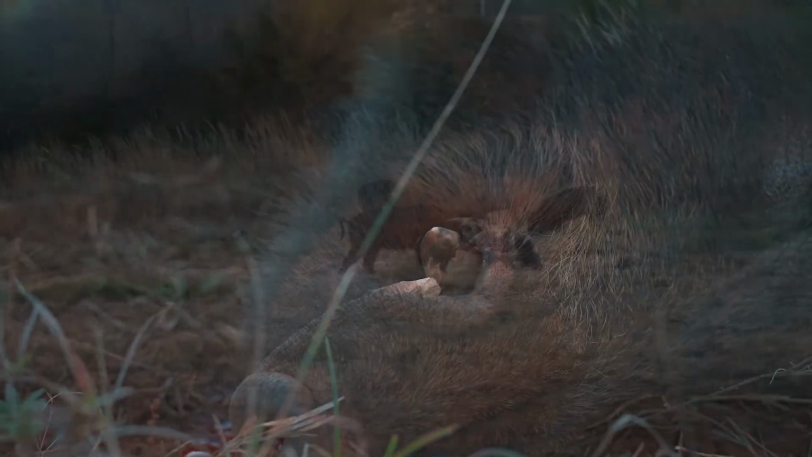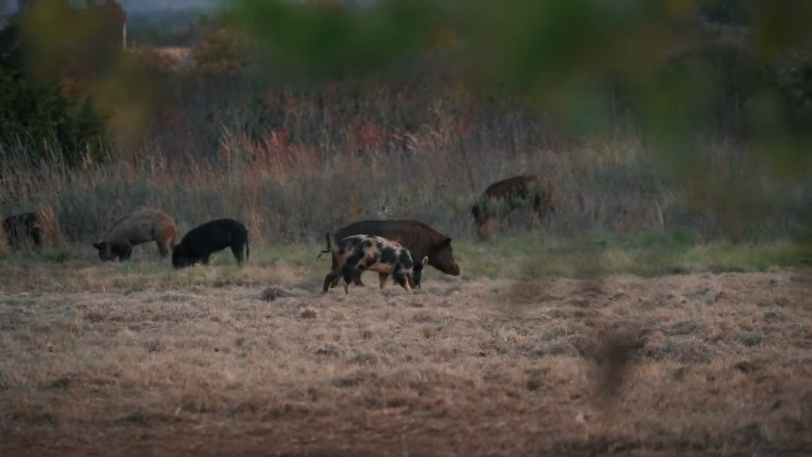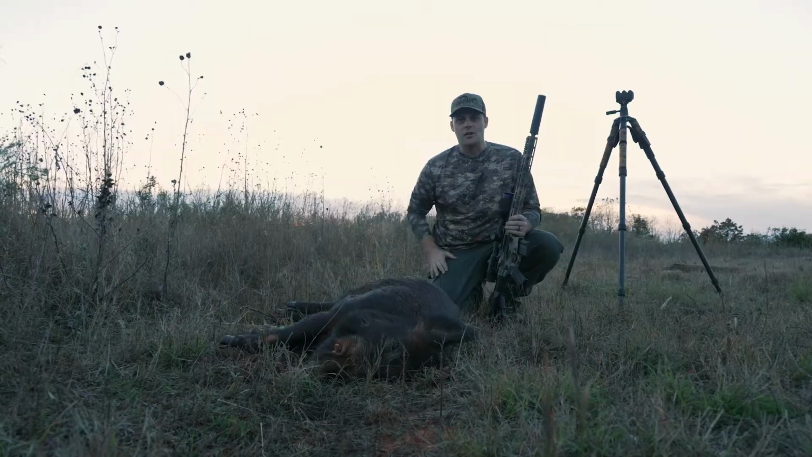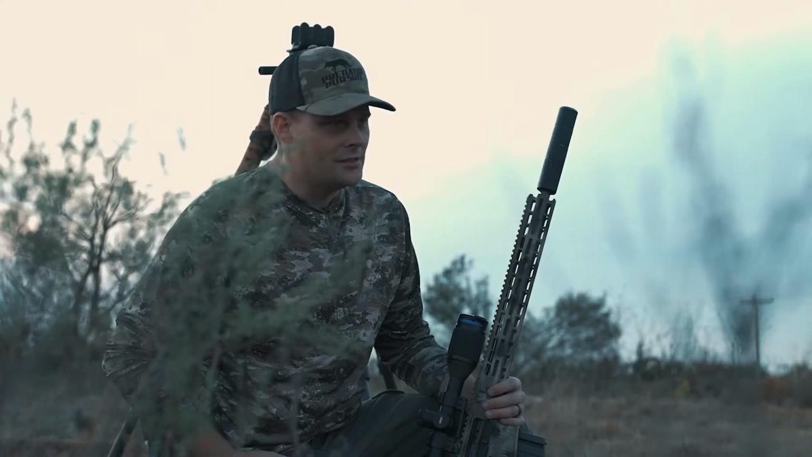He was up here, he kind of ruled the roost. You could tell there were a couple groups of sows running around up here, and he was running and checking them out, and we saw him chase off a couple smaller boars, so I know he was the biggest one in this group. But like I said, that's a fast start.